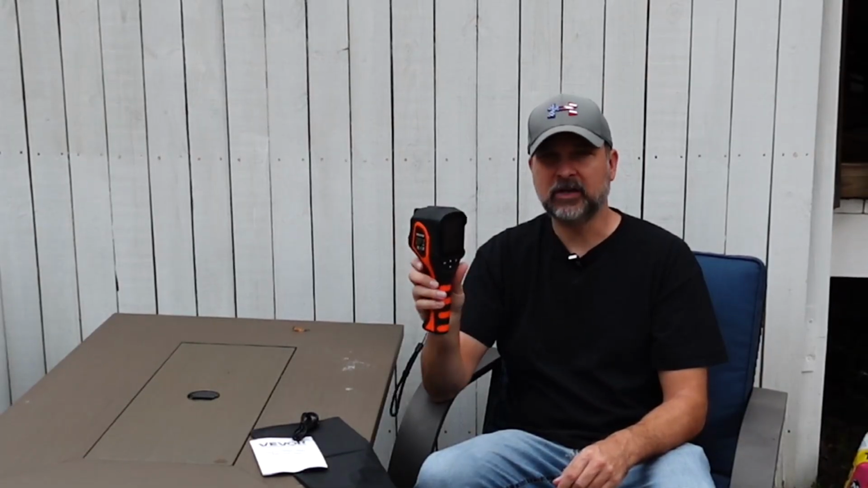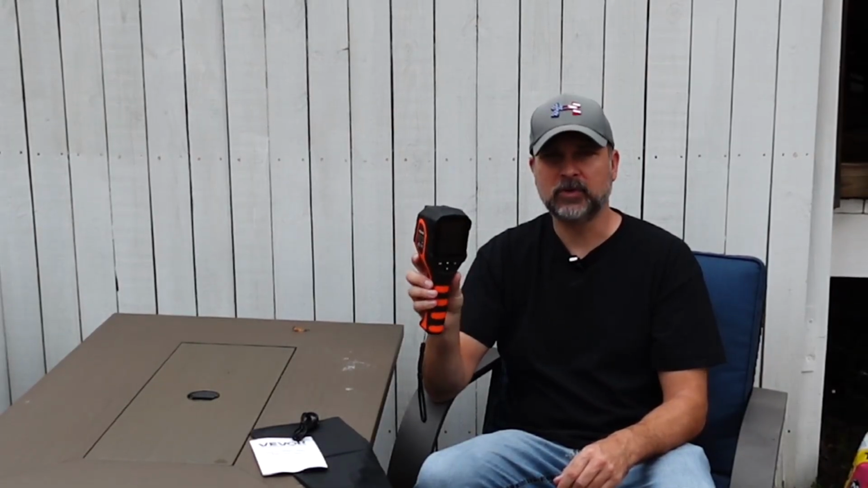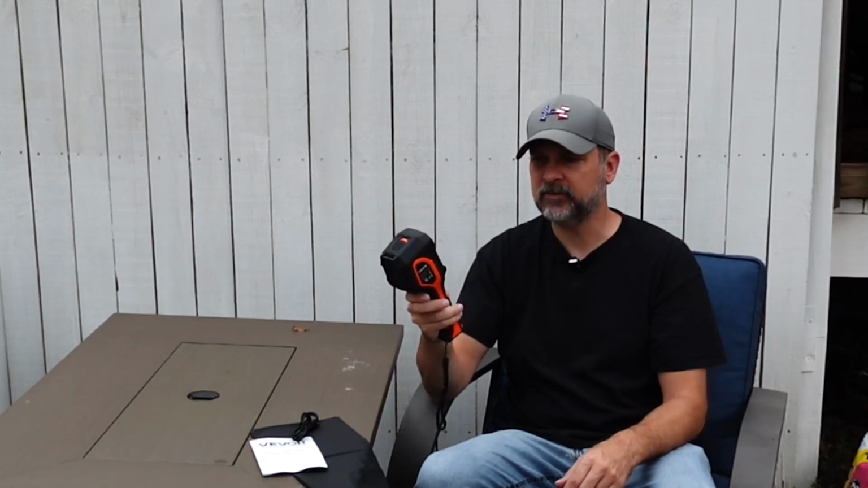All right, so you guys saw the function of this unit. Again, I am very impressed with it. Great price point. This is definitely going to stay in the toolbox for doing inspections and so forth, and just checking different temperatures on the job site for electrical cables, things like that. So very nice unit.